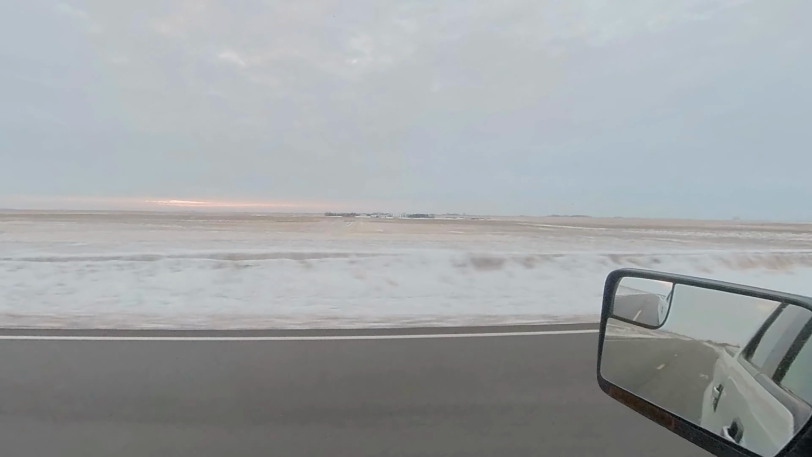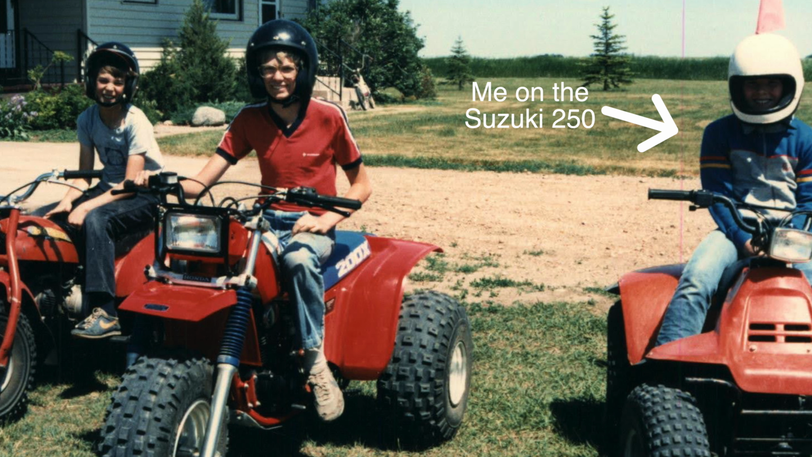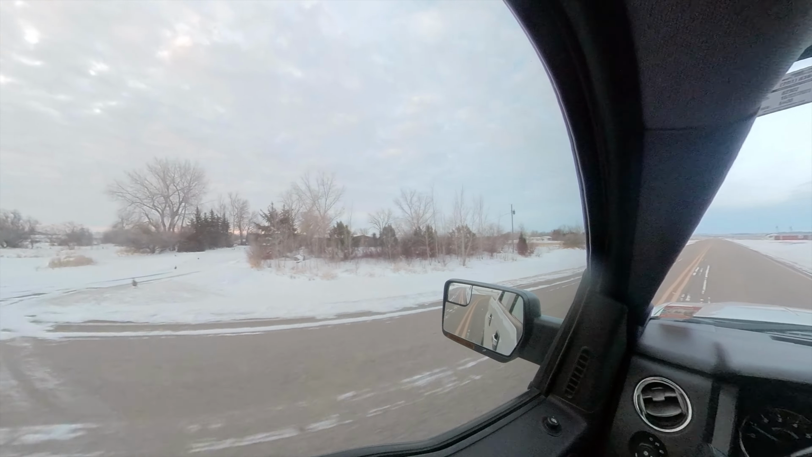And the deer are thick out here. That's my buddy Guy's place. Used to go over there with my four-wheeler and my BMX bike, actually. I'd ride 5 miles over to hang out with Guy. So this is home. These are home fields here.